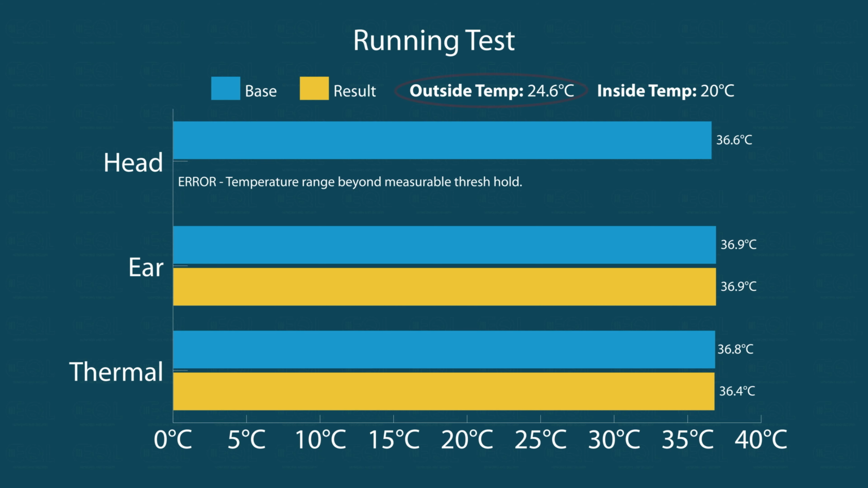So when we go into the running test, we had an outside temp of 24.6 and an inside temp of 20 degrees. Now, when we were actually doing this test, it was blowing a bit of a cold breeze out there. So we're trying to think whether this is actually going to affect skin temperature and surface temperature. But here, we'll go through the results now.